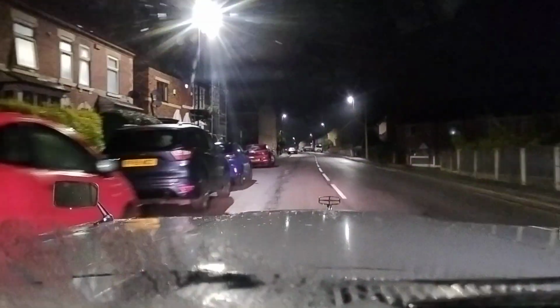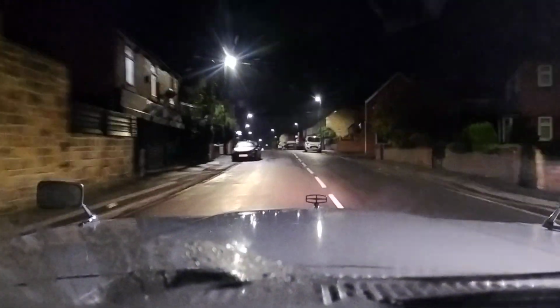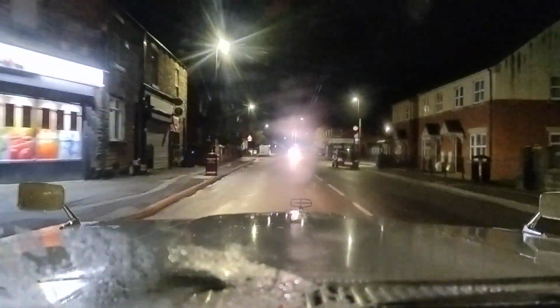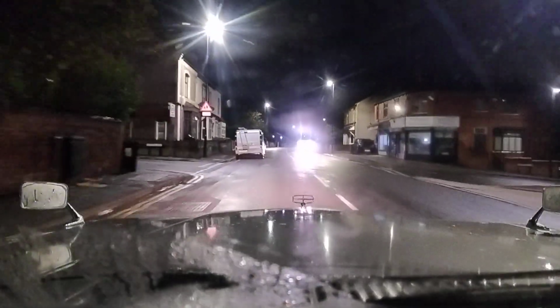We'll get into the countryside in a bit. I live near the countryside, so I mean, you're all familiar with how it drives, but it might be a bit of a different kettle of fish for you when you get out into the sticks.